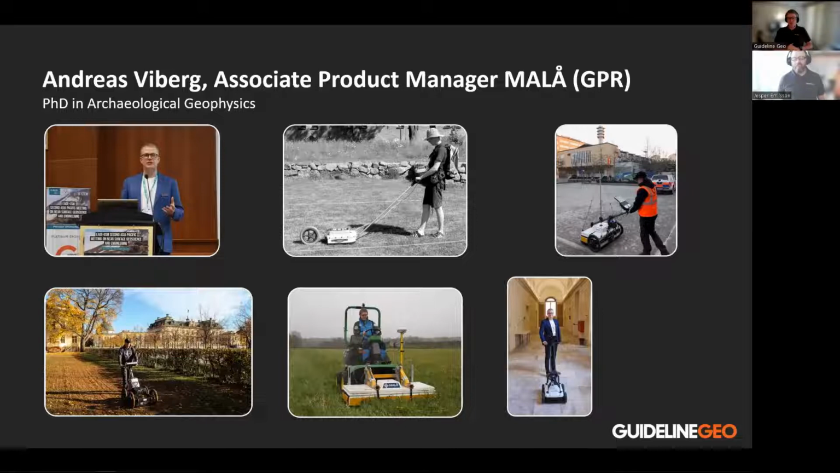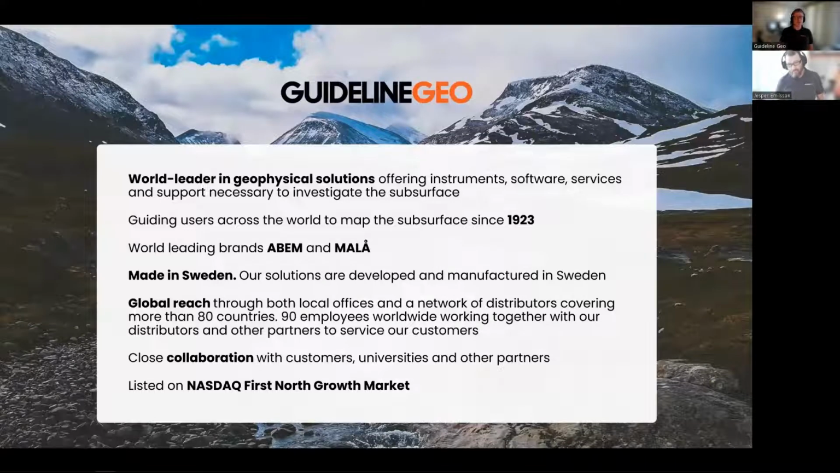I will also take the opportunity to start this webinar to talk a bit about Guideline Geo and who we are. Perhaps you don't know much about Guideline Geo, perhaps you've heard something about the brands MALÅ and ABEM. Guideline is the world leader in geophysical solutions. We offer instruments, software, services, and support necessary to investigate the subsurface. And as you may see here, we have been around for quite some time. The company, not Guideline Geo at that time, but ABEM, was founded in 1923. So next year will be a really interesting year for the company.